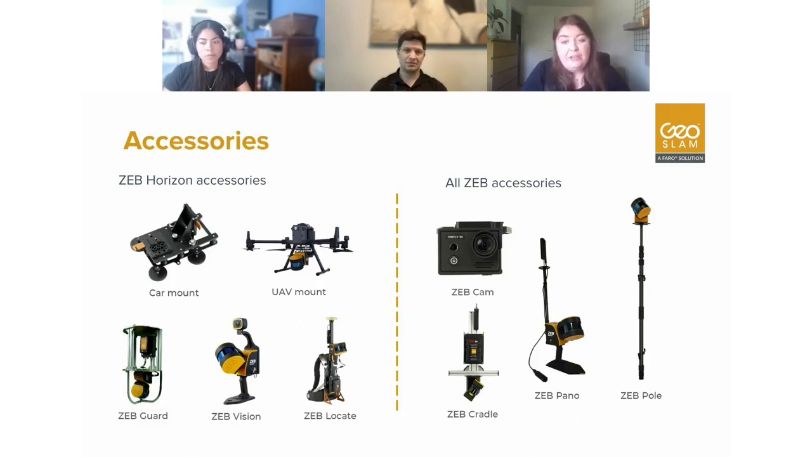ZEB Locate as well, we do have a backpack solution, so you can also include GNSS data with your ZEB Horizon to make it a little bit more accurate, or to just position it in a real world environment. So this has a GNSS unit on top of the backpack, and what we do is we use the trajectory of the GNSS and the trajectory of our mobile scanner to combine those two and to give you a fully georeferenced output. So there's a whirlwind tour of some of the accessories that we have.